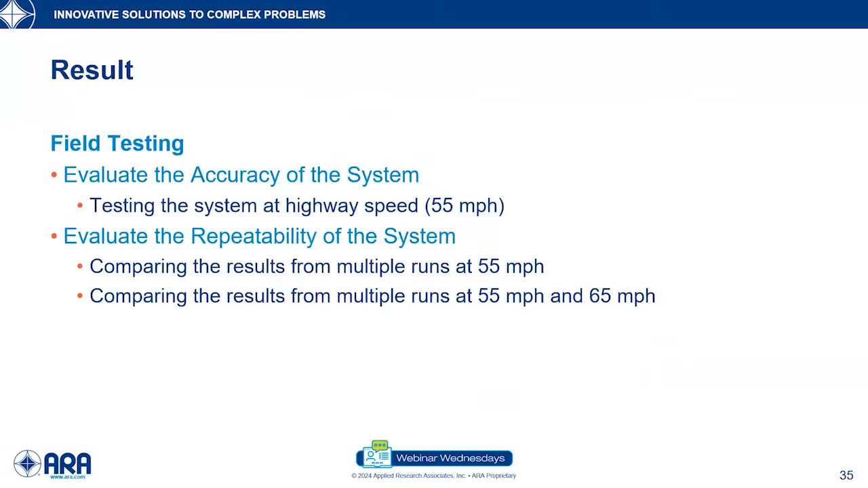Once we tested the algorithms individually, and once we were confident that every bit and piece of the algorithm was working, we carried out actual field testing in order to evaluate the system that was developed as a part of the study. And our field testing can be separated into 2 major components.